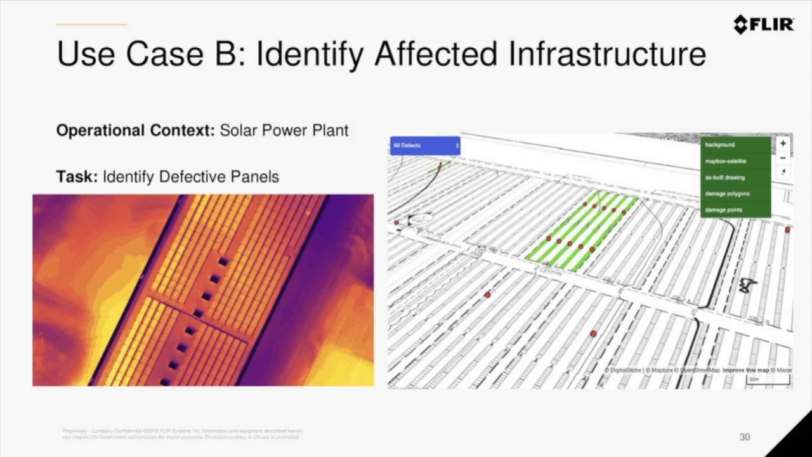And from there, the sky's the limit, because if the underlying infrastructure layer has enough rich attribute information, we can do various things like identify specific part numbers. We can aggregate the effects, even doing things like aggregating cost of replacement and so on. So very rich possibilities where thermal data that's georeferenced begins to interact with other layers that represent infrastructure and data about that infrastructure.